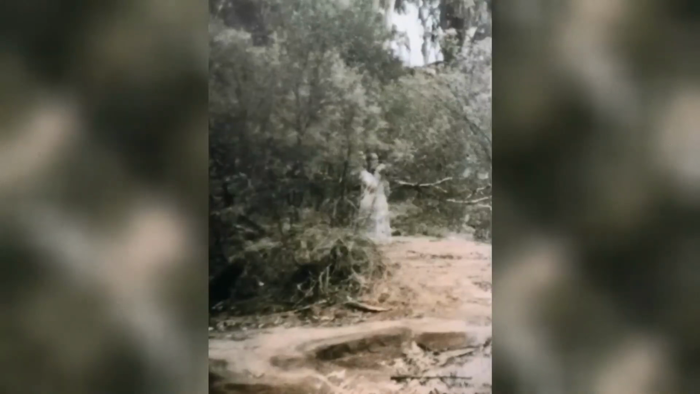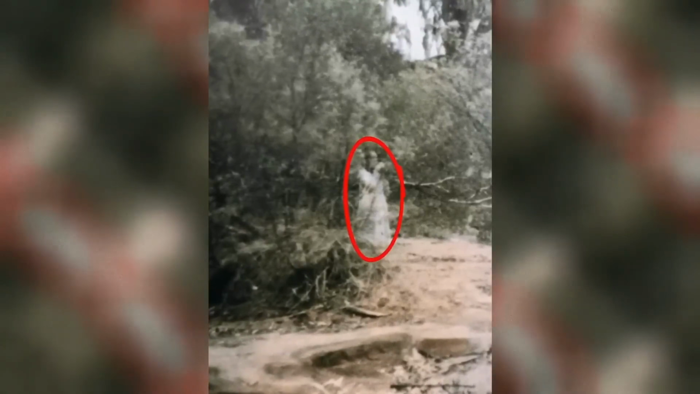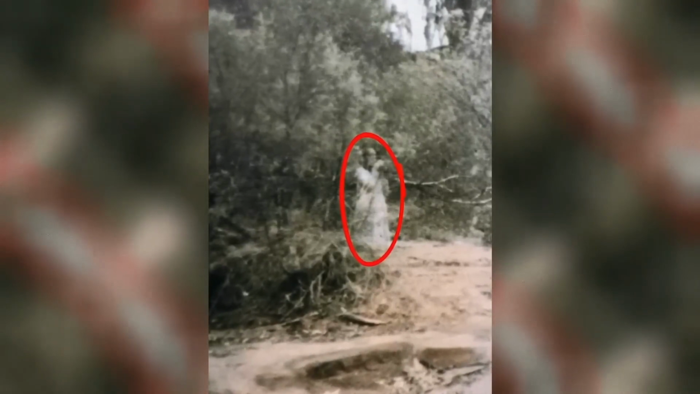Now, back to the apparition. Do we think that R.S. Blance captured an actual photo of a woman? I know I do. I know a lot of other people do. I think that's good enough for me. Just an incredible photograph.